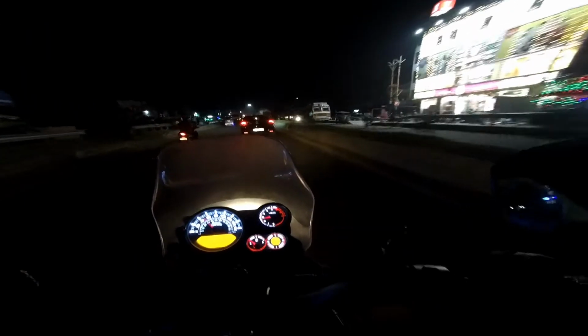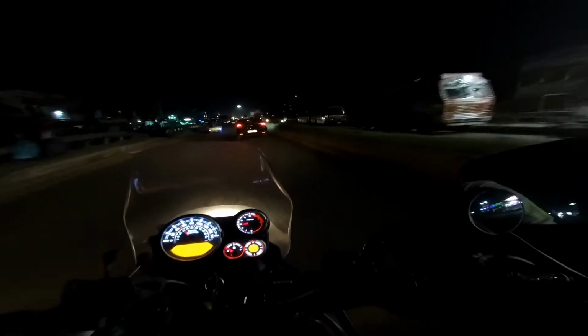At night, riding behind a car is sometimes very beneficial if you maintain the distance properly, because then you can get a pre-indication of any road hazards or obstruction from the car in front of you.